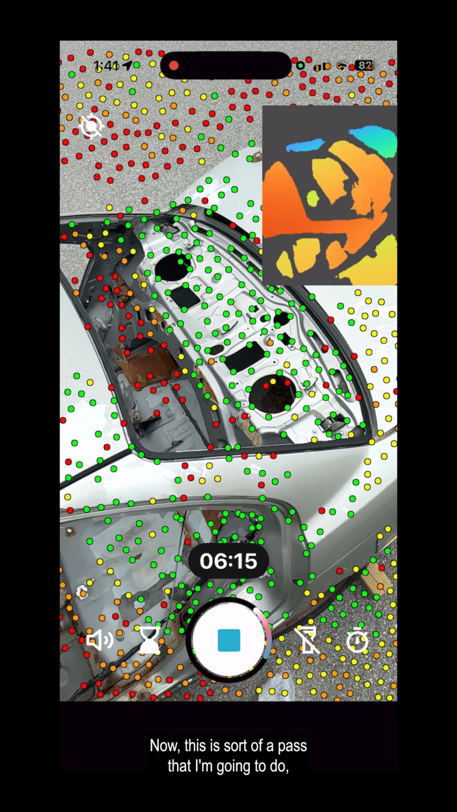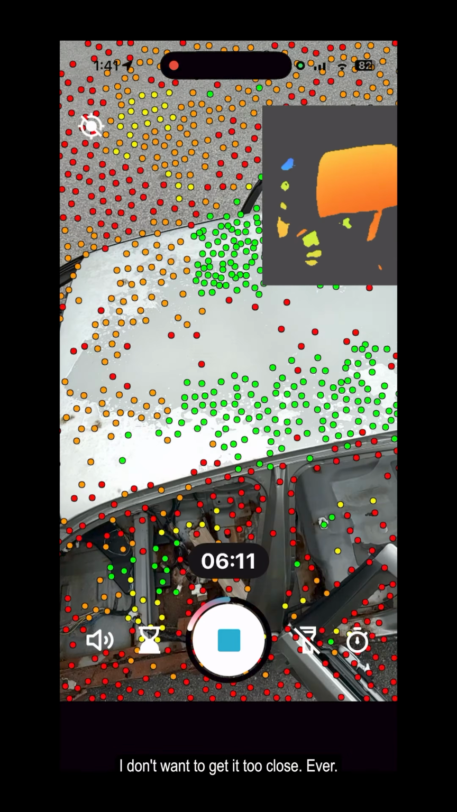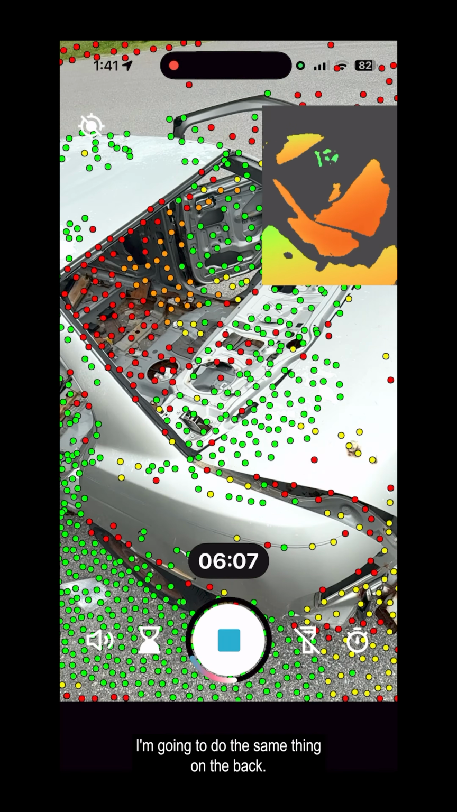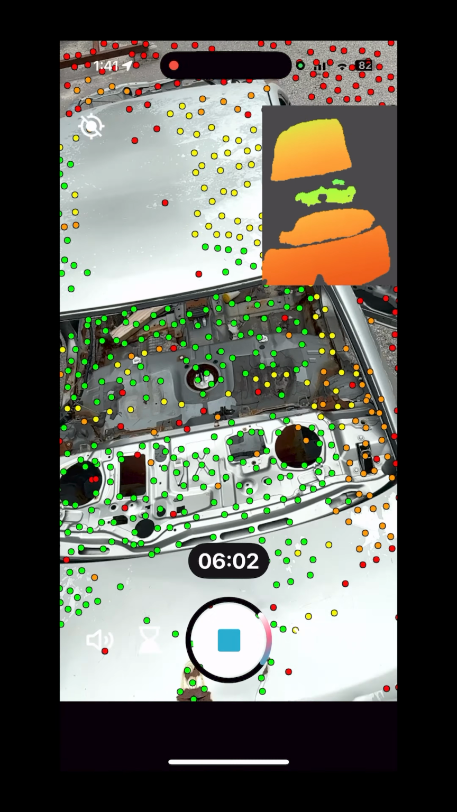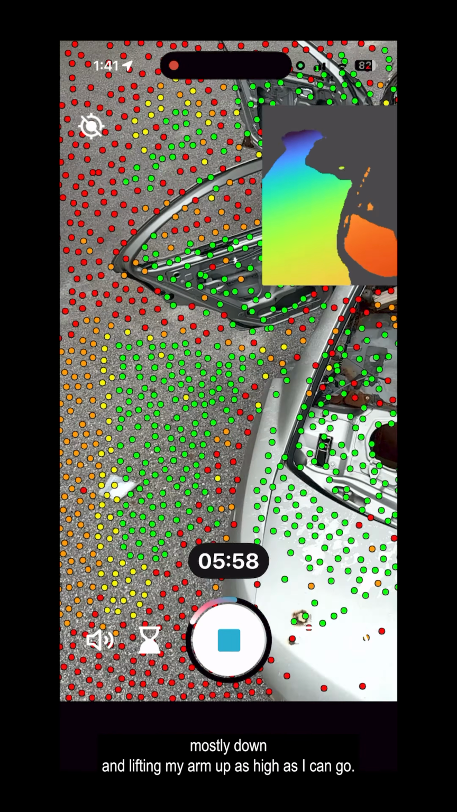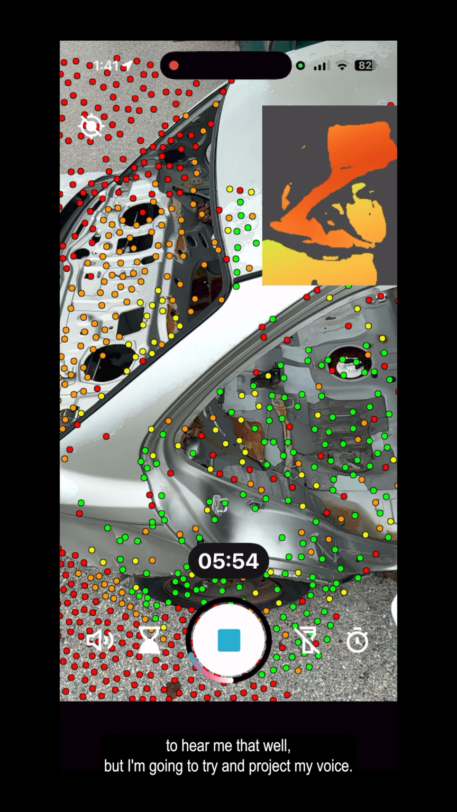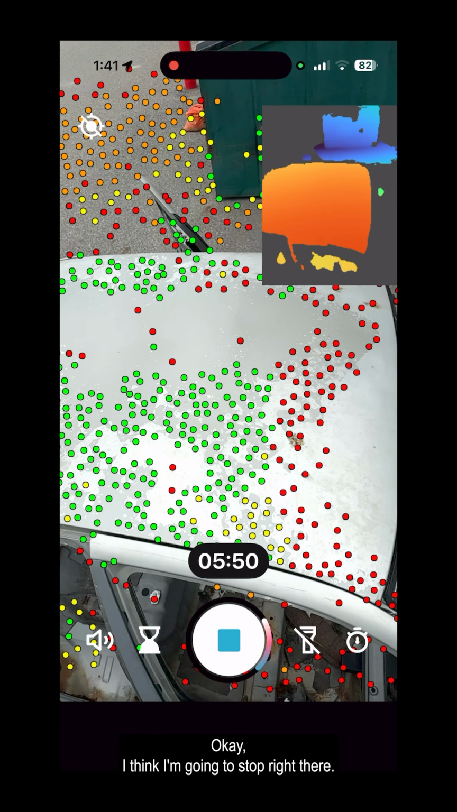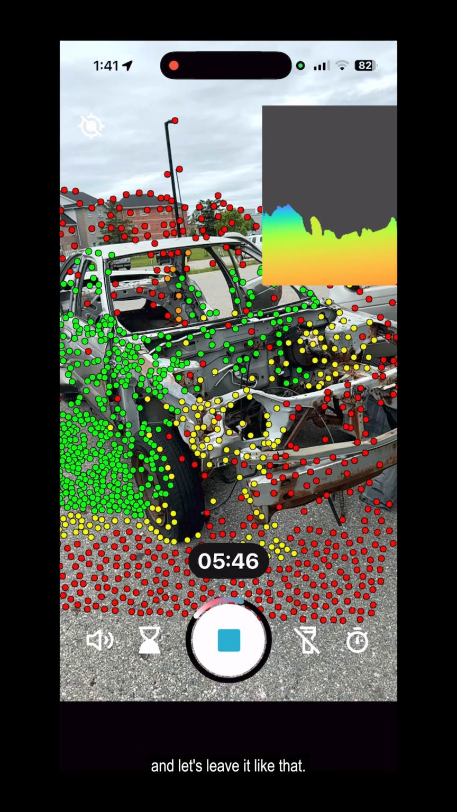Now, this is sort of a pass that I'm going to do, and I'm trying to keep the phone up high. I don't want to get it too close, ever. Okay, so go back this way. I'm going to do the same thing on the back, just pass a nice, I've got the sensor pointed mostly down and lifting my arm up as high as I can go. I know you're not going to be able to hear me that well, but I'm going to try and project my voice. And there we go, okay? I think I'm going to stop it there. Come back this way. And let's leave it like that.